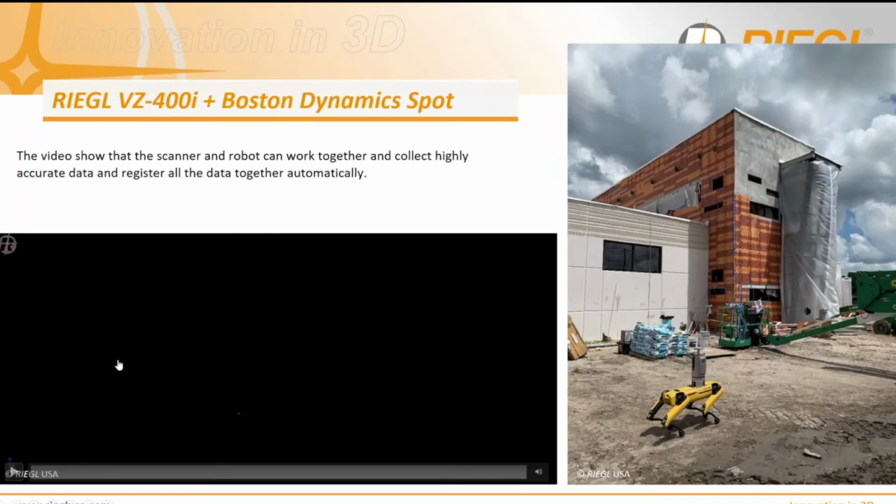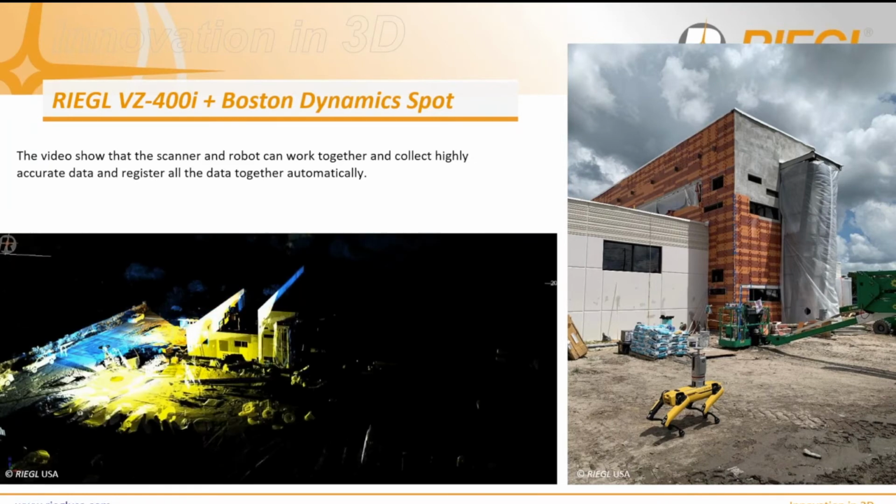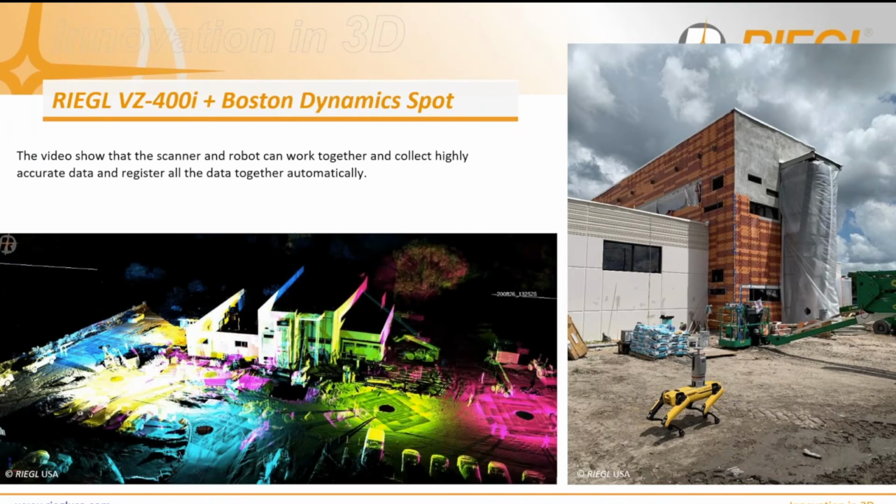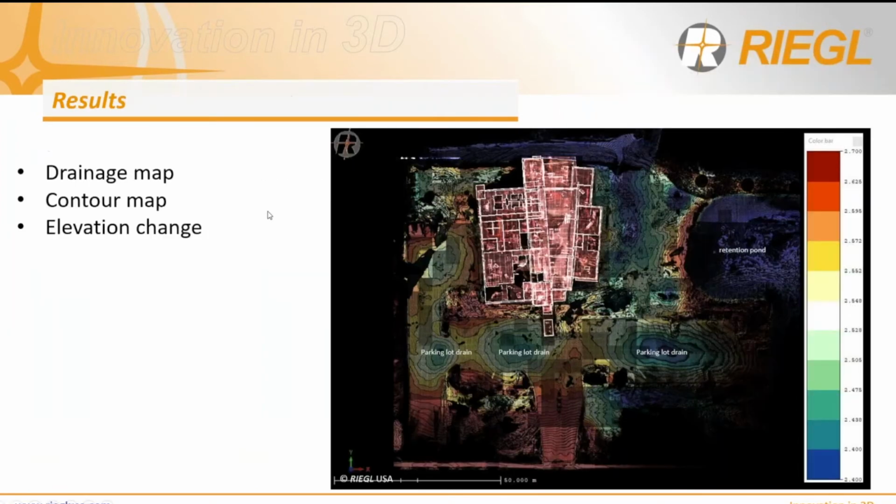So here, this video shows the scanner and the robot working together to collect highly accurate data and register it all together automatically. You can see here, this is just an outside scan of a building, an active construction site. And then the data is registered together. And then from that, the data is sent to a cloud. And then from the cloud, we can create, just as simple as this, a drainage map where we can create contour lines and elevation.